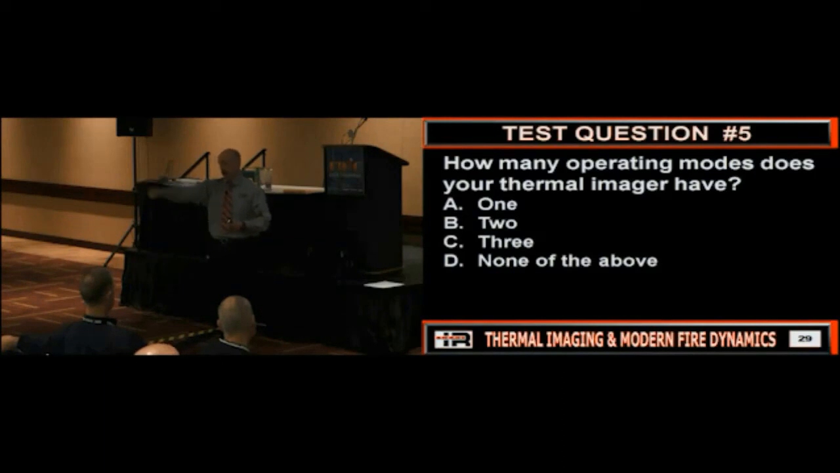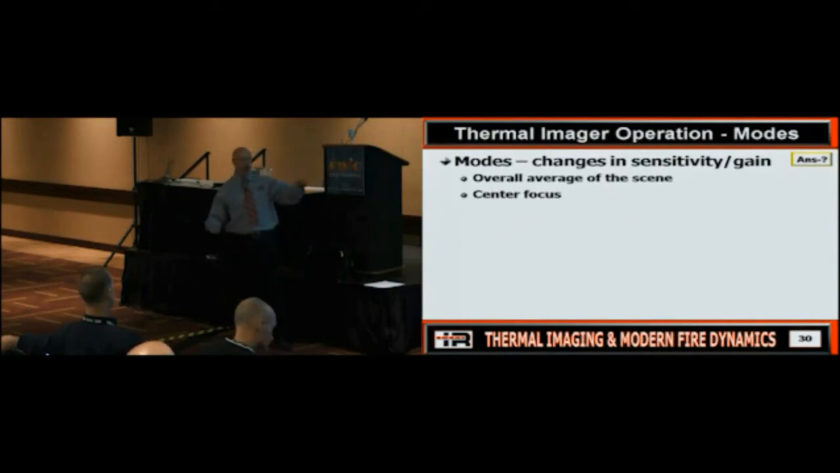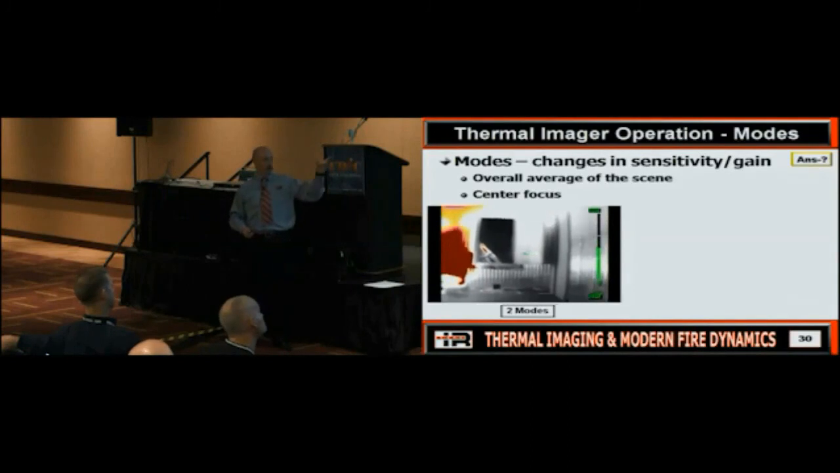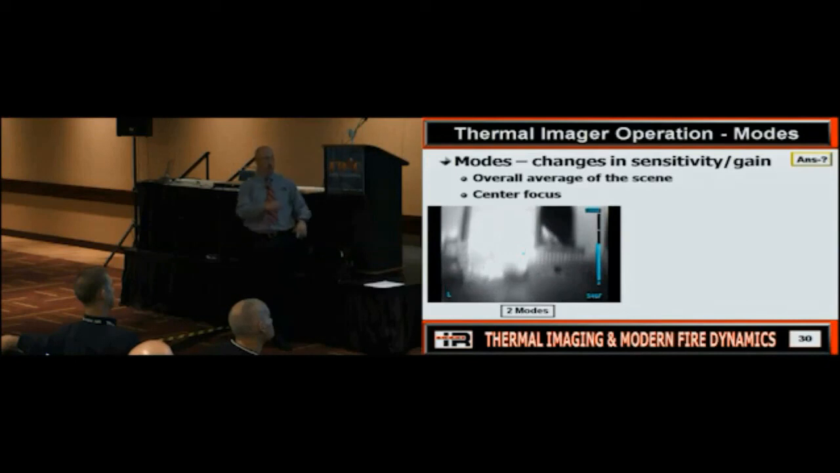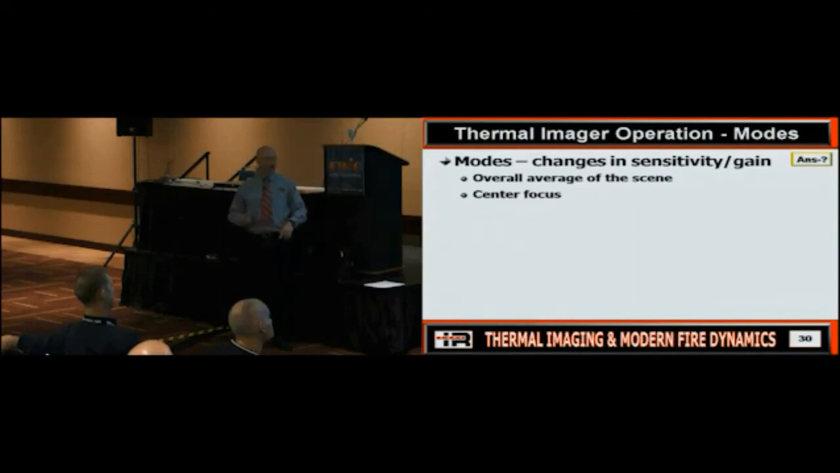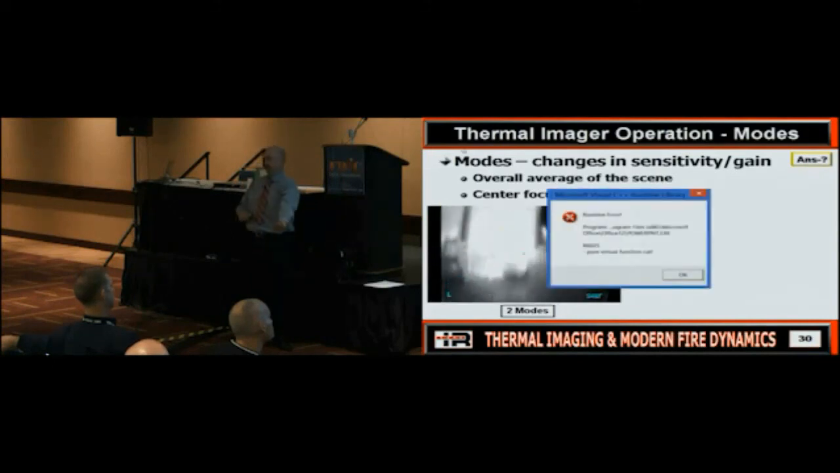So you have a 2-mode camera and a 3-mode camera. Is everybody good? So what is the answer? What do you have? Because there are 2-mode cameras out there and there are 3-mode cameras out there. But you need to know which one you have. Why? Here's why. This is in the high sensitivity mode. That is in the low sensitivity mode. Everybody catch what just happened? It starts to see a lot of heat energy, and it's going to saturate. So what does it do? It dumps its sensitivity. So is everybody good on that?